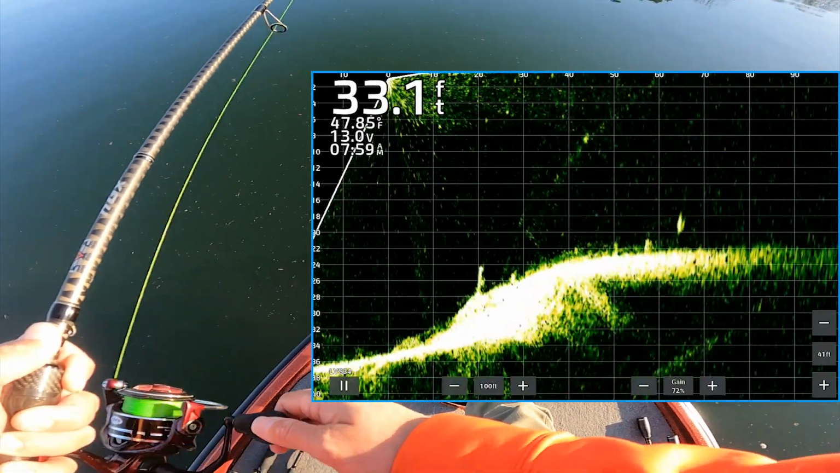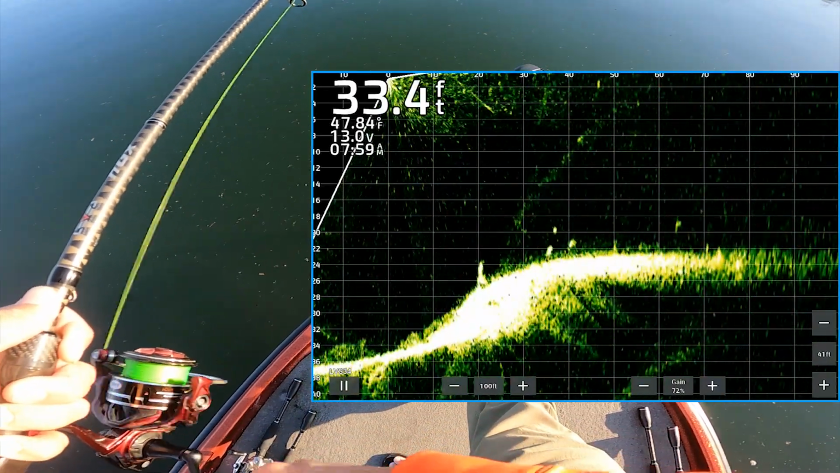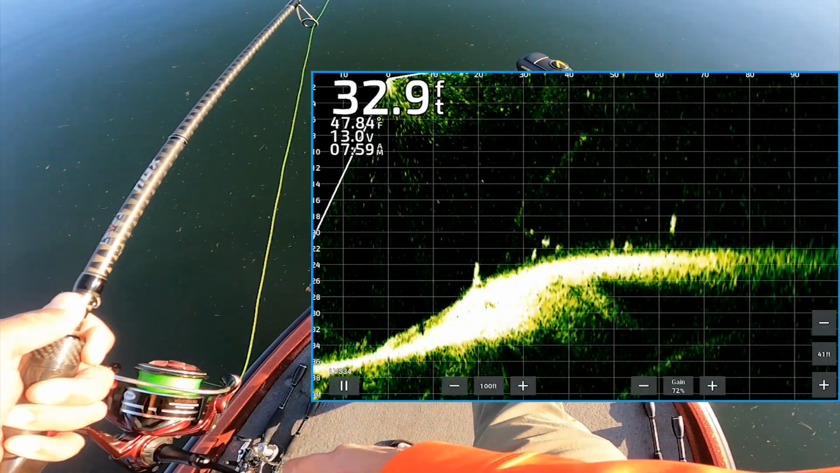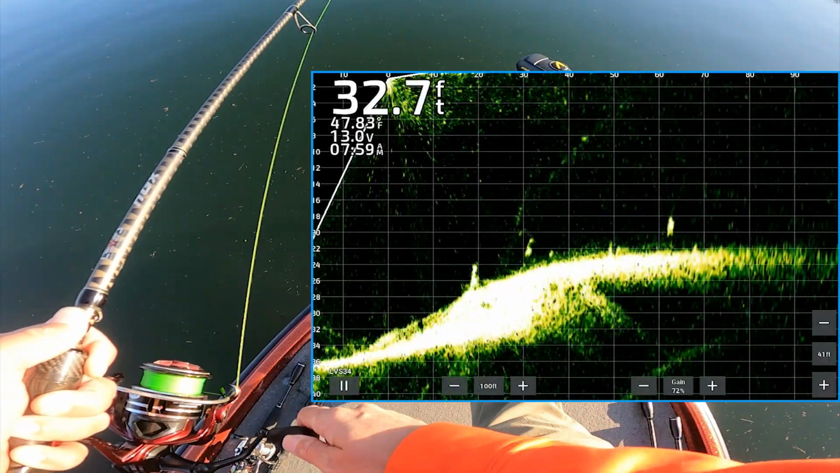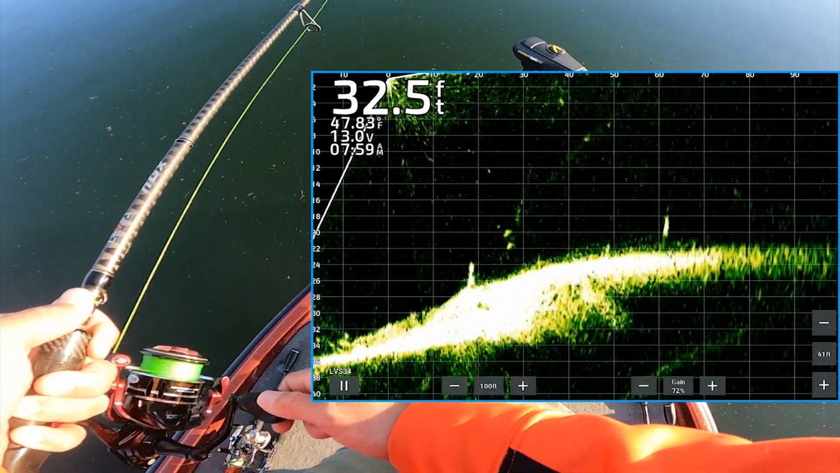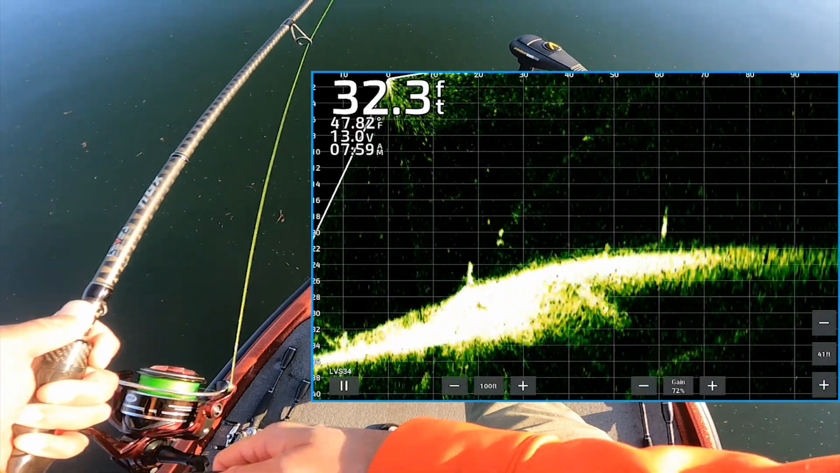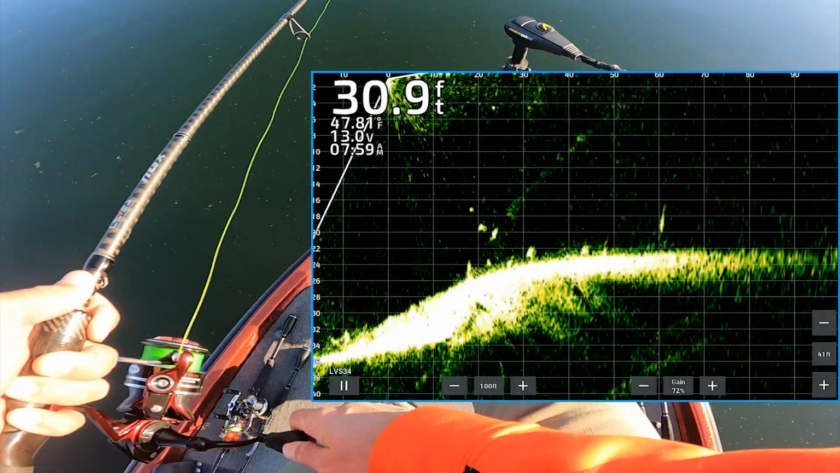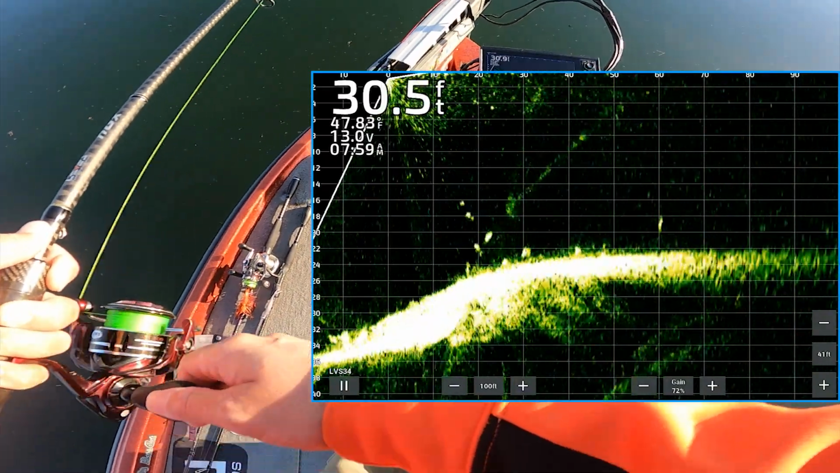Now, guys, what you just saw there, it's not always about the suspended fish. Are you going to do it? Come on, y'all. Come on. It's not always about the suspended fish. Now, these guys might eat a little later, or we might just go throw something else.